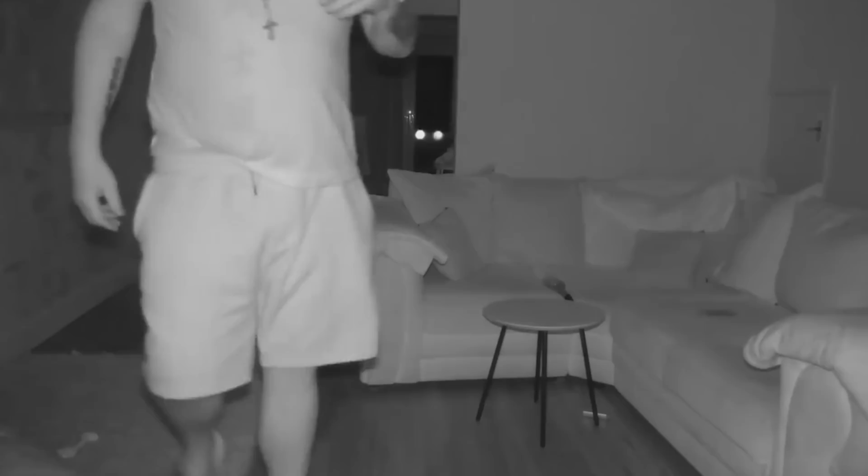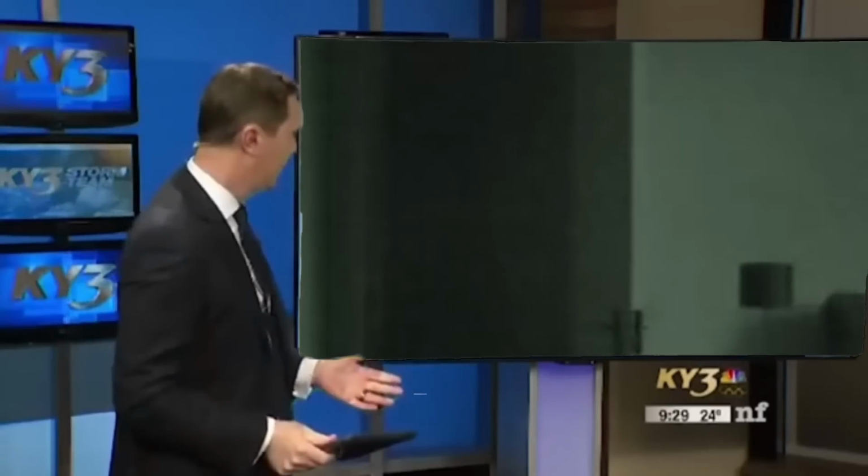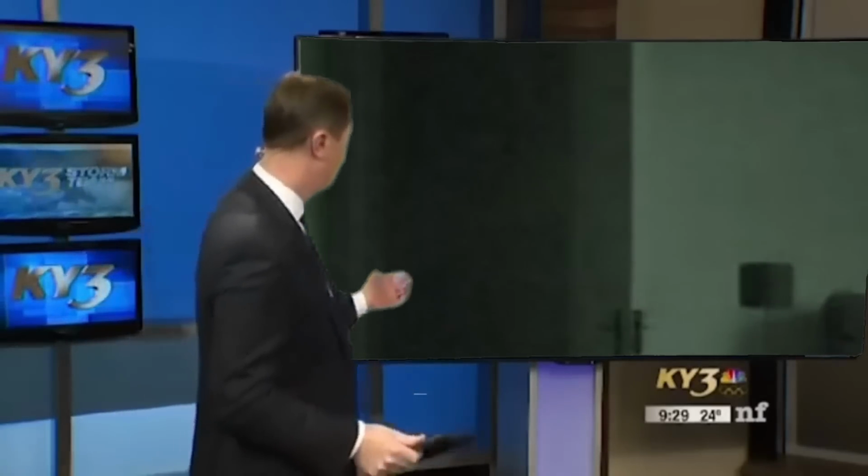A haunting discovery. In a quest for answers, a concerned homeowner set up a camera to uncover the source of strange disturbances. What they captured would change everything. A ghostly figure, caught on tape, crossing the room with an unnerving presence. But that's not all. A large shadow emerges on the wall, lingering long after the figure vanishes. The question remains, what happens when no one is around?